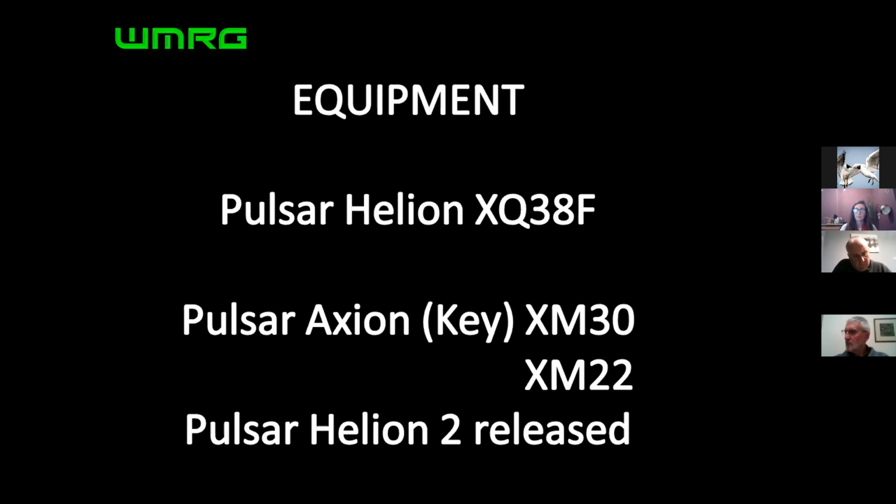But if I'm honest, for what we do, we're really happy with what the Pulsars do for us. So that's what we'd recommend at the moment. And I'm hoping maybe other ringers that do buy other pieces of equipment or other models can give us an update on what their thoughts are around theirs.